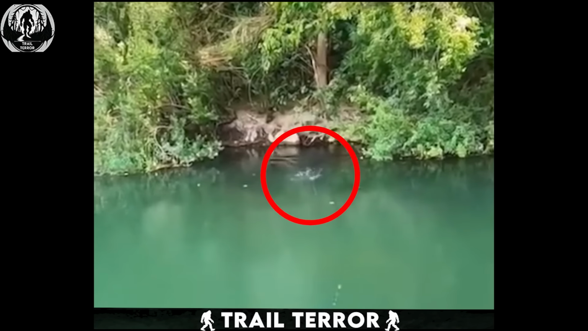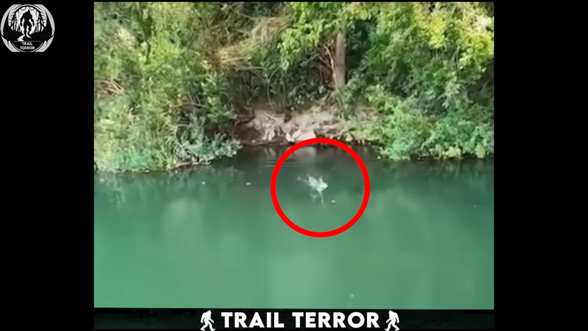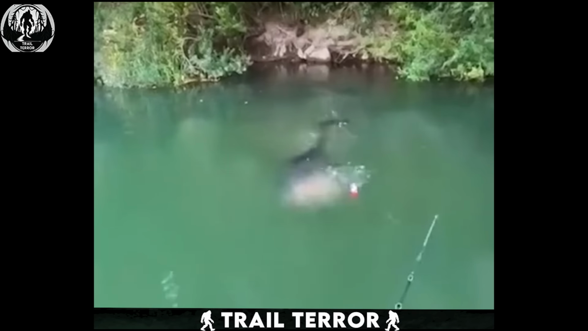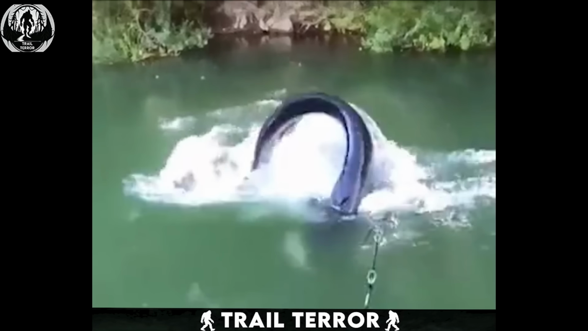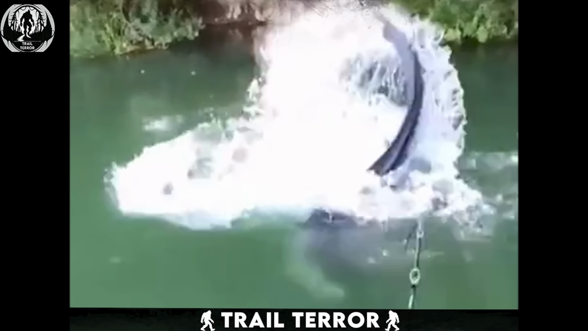The water around the hook starts bubbling furiously as he reels it in. The bubbling seems to follow the hook closer and closer until, finally, we see the source. A monstrous fish. This thing is huge with a weird eel-like body. The video cuts off just as the monster attacks the fish on the hook.